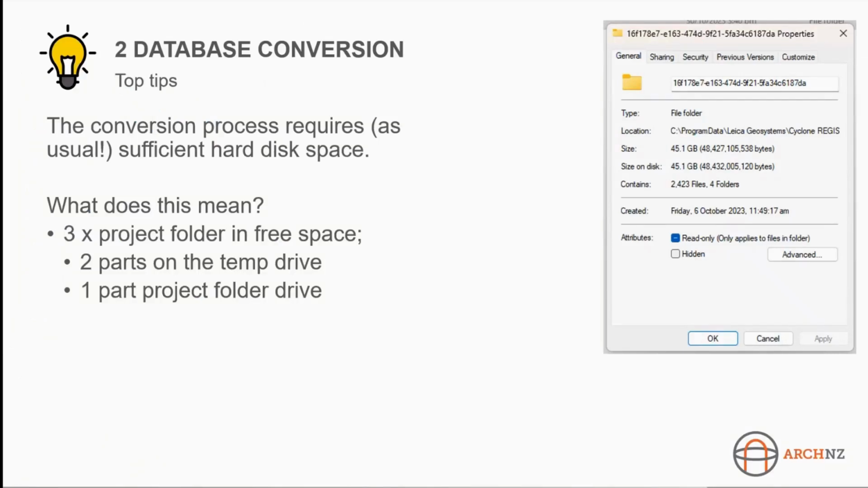For the conversion process to run sufficiently, you do need to have the right hard disk space. This is the same as usual, you just need to make sure you have enough space on your local SSD drives. On the right, I've got a project example, which is 45.1 gigabytes. And the rule of having 3 times your project folder of free space is what we need here. So I'm going to need 135.3 gigabytes free to be able to convert this project successfully.